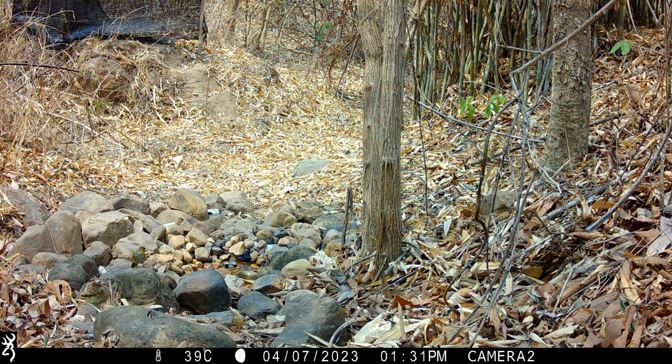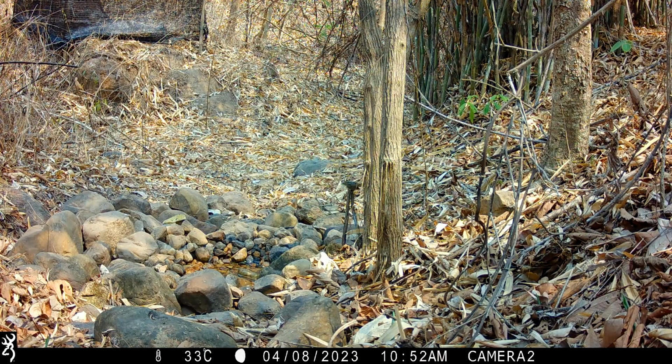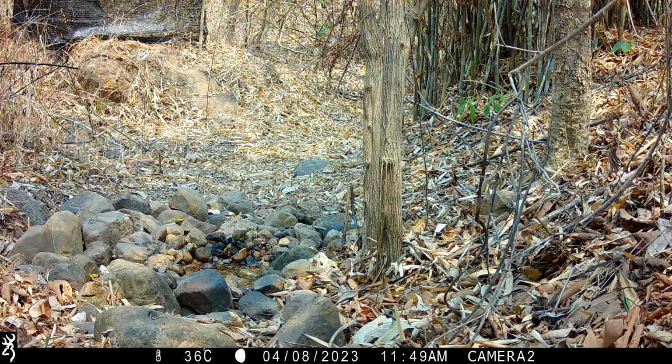White-rumped shama. This one and its partner appeared to think that they owned this pool right from the start, and I frequently saw them at the beginning trying to bully some of the other smaller birds. And I hope I'm right in saying that was a pinstripe tit babbler.